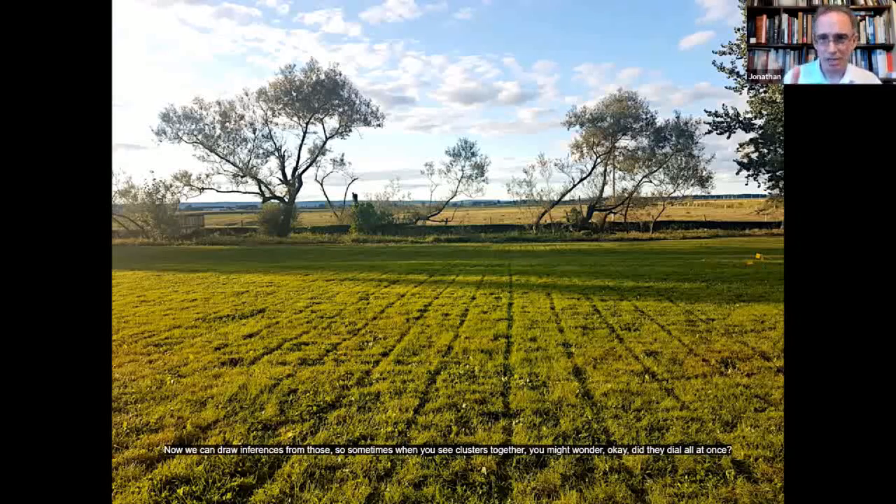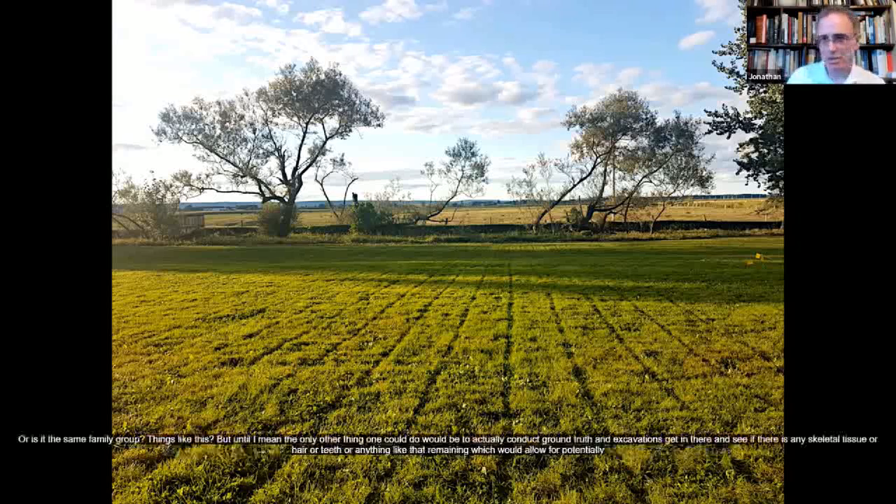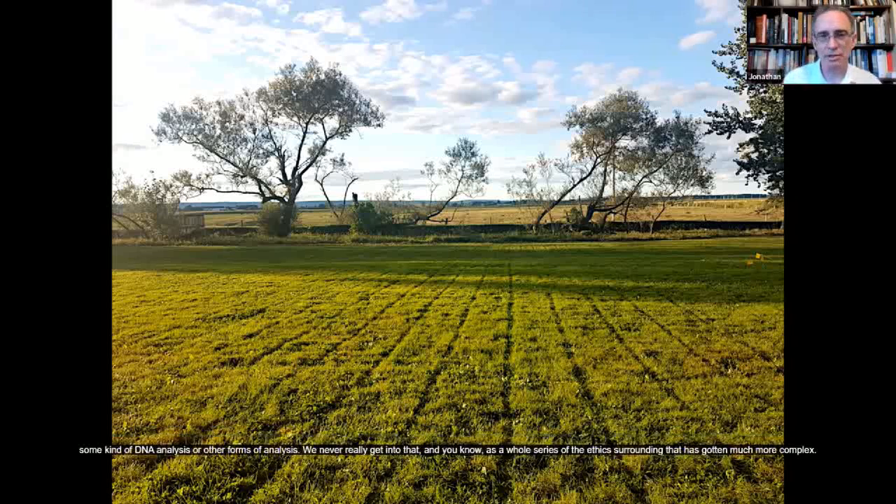So sometimes when you see clusters together, you might wonder, okay, did they die all at once, or is it the same family group? Things like this. But the only other thing one could do would be to actually conduct ground truthing excavations, get in there and see if there is any skeletal tissue or hair or teeth or anything like that remaining, which would allow for potentially some kind of DNA analysis or other forms of analysis. But we never really get into that.